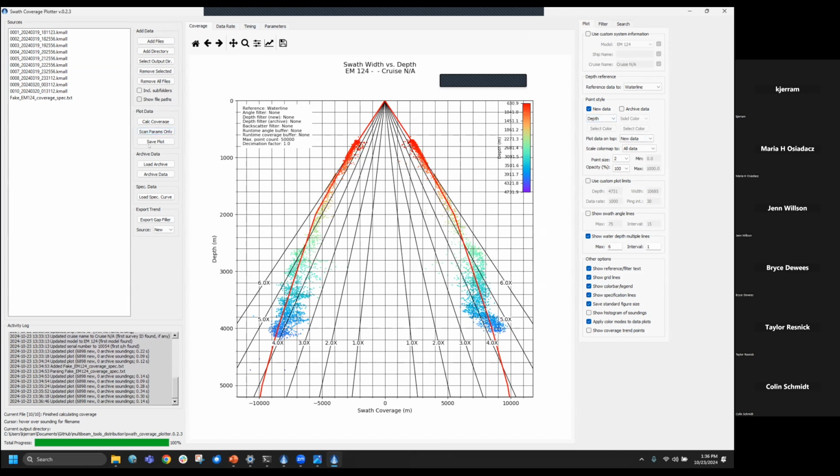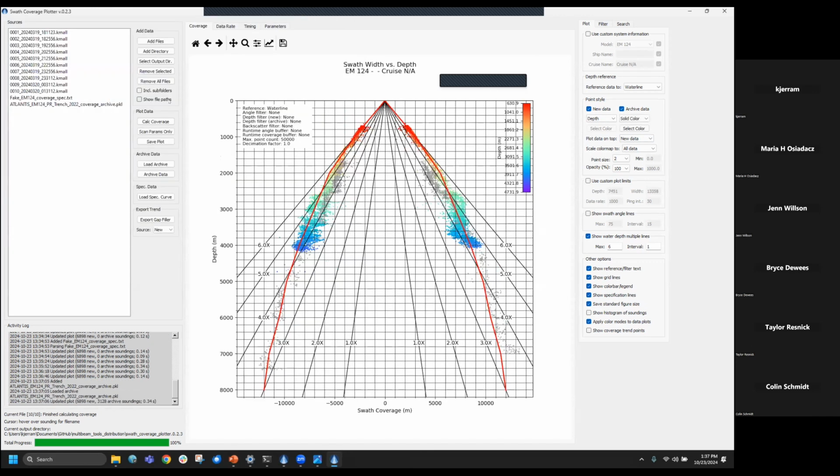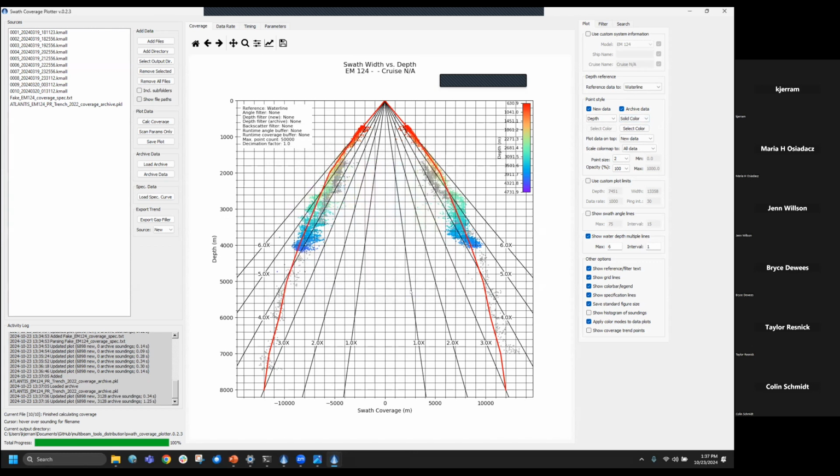I will go ahead and add some other. You can archive this. You can say, okay, on this cruise, we achieved this coverage. We ran this nice dedicated line up and down the slope. I want to save that for a future comparison. And then in the future, you can load that. What I'm going to do here is load. Kind of hard to see, but yeah, so like this. It's going to make it a little bit easier to see, hopefully.